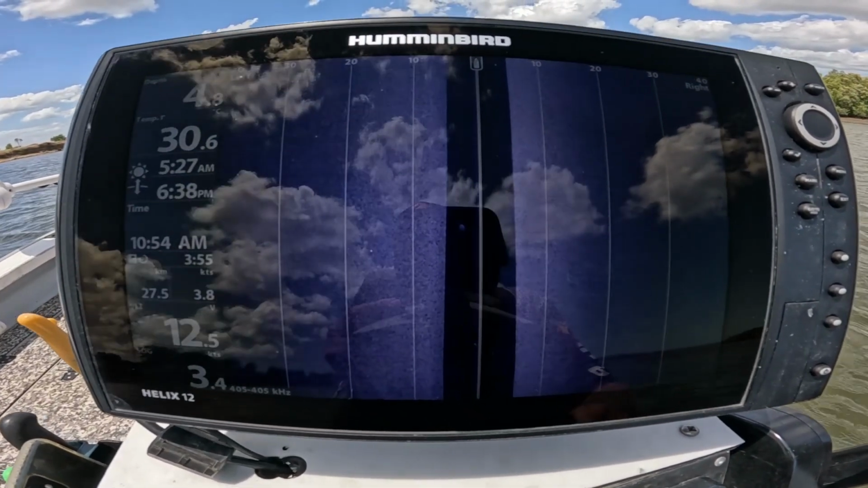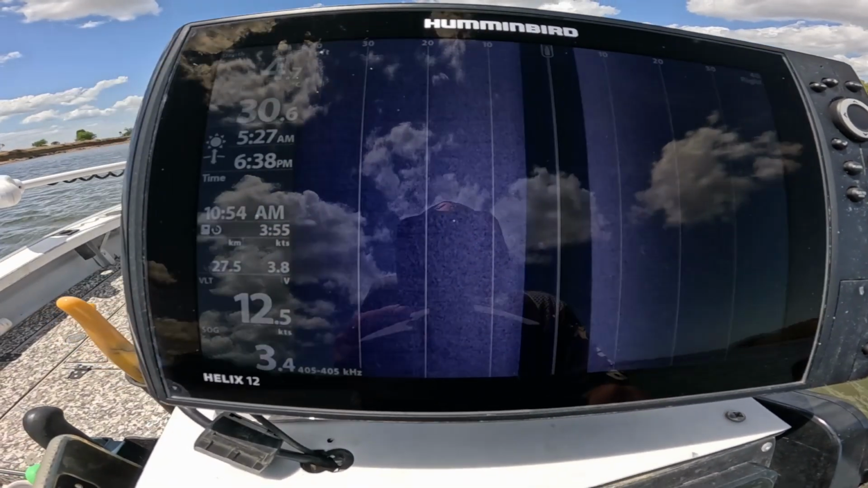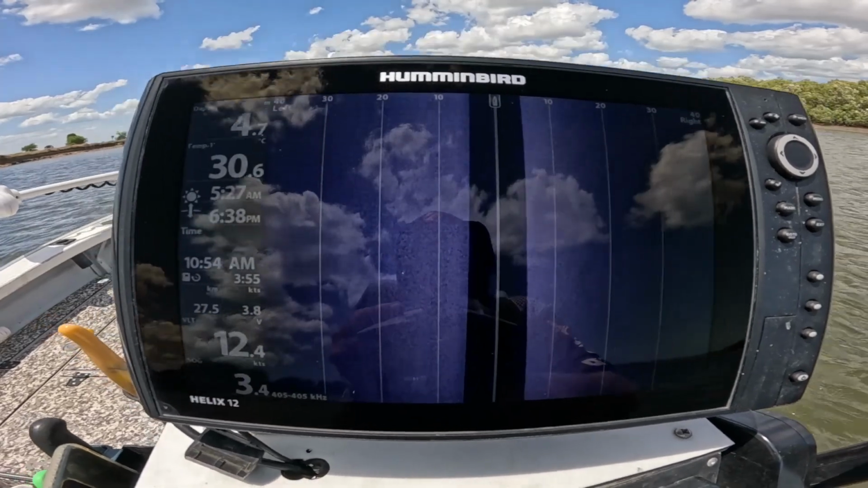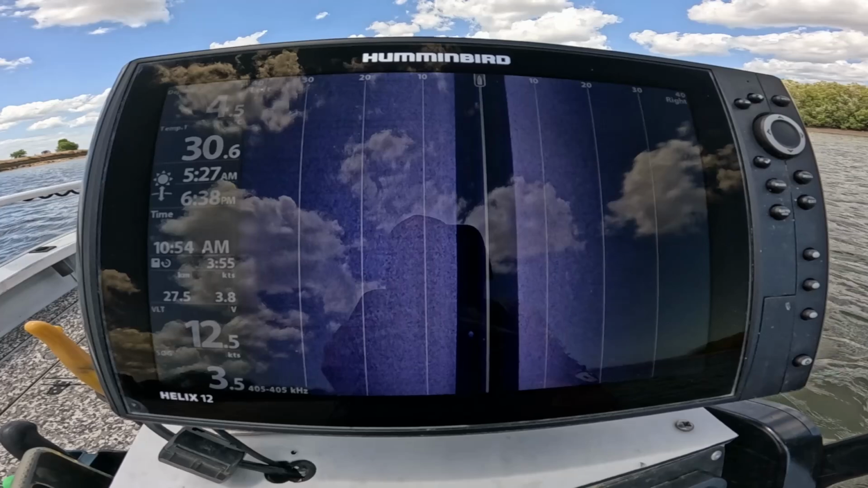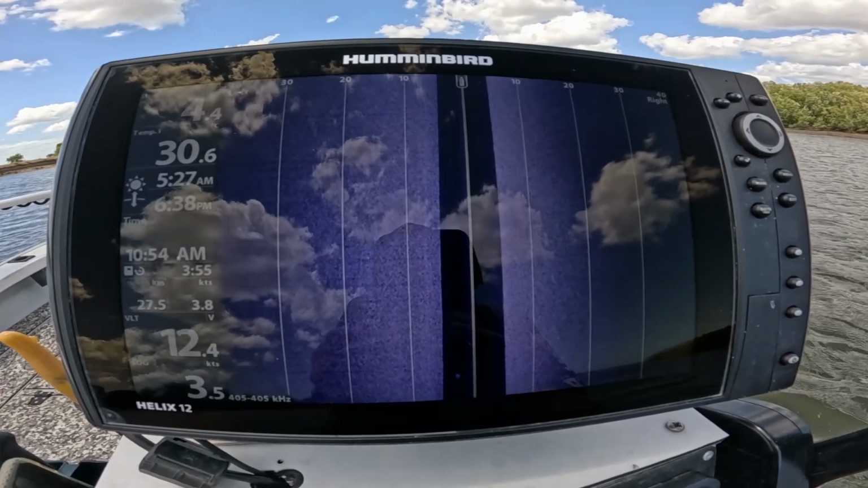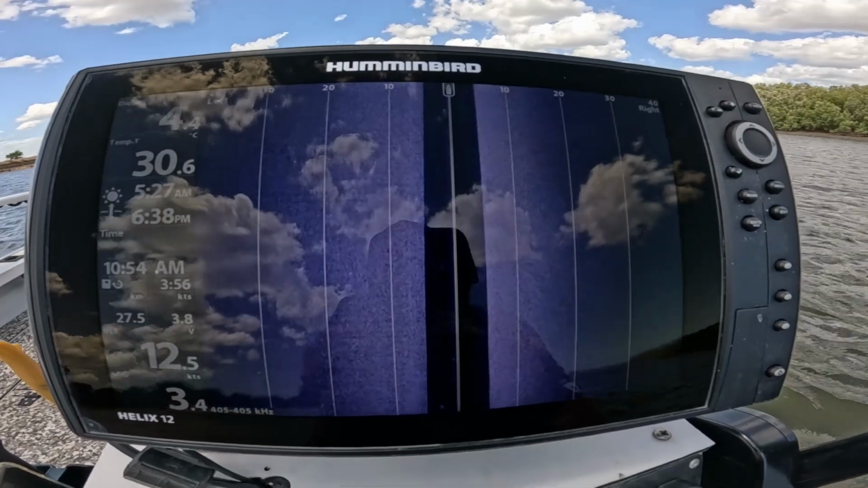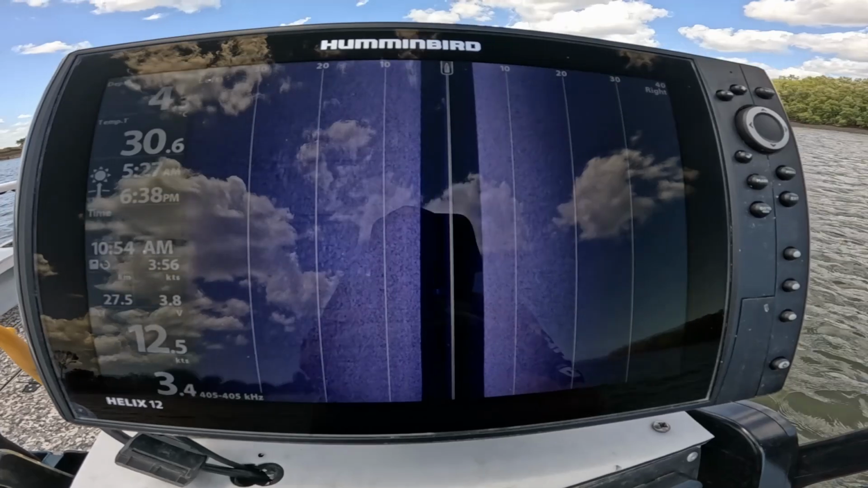Because if you don't, a couple of weeks down the track, you'll come back and you'll see that and go, I wonder what that was, and then just delete it. So if you write something, it'll prompt you to go back and have a look at that tree or rock or ledge or whatever it may be. Just don't hit waypoint and then move on. Take that extra minute to write tree.